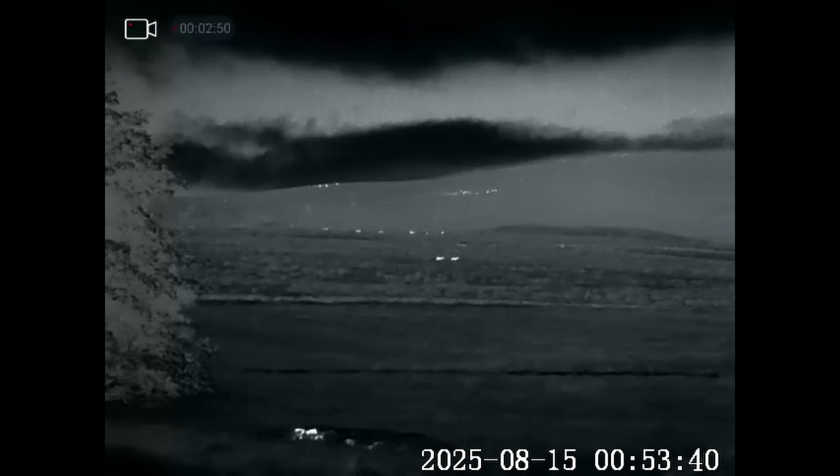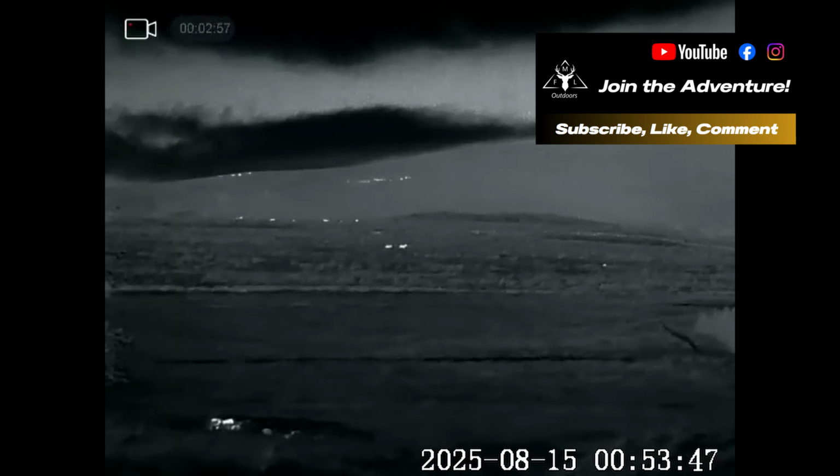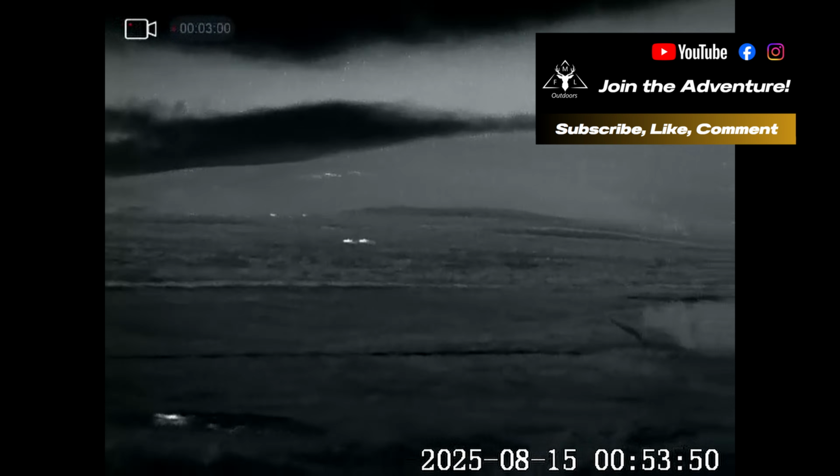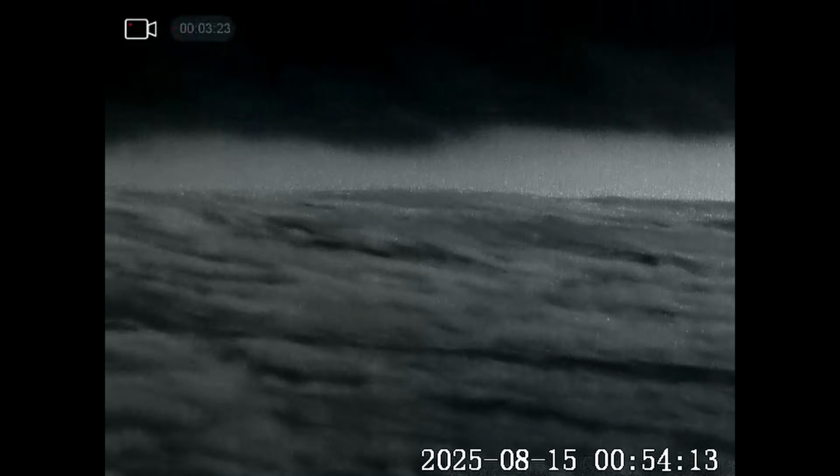Right, I've been parked up in this location for about 2 hours now, and the only thing I've seen is these two roe deer going across. There's the odd hare dotted around, and occasionally down the bottom the odd badger, but that's about it. No foxes at all, so I'm not surprised actually. It's so windy out here tonight. They tend to head for cover to the wood lines and that. Well, that's what I've found round here anyhow when we have strong winds.